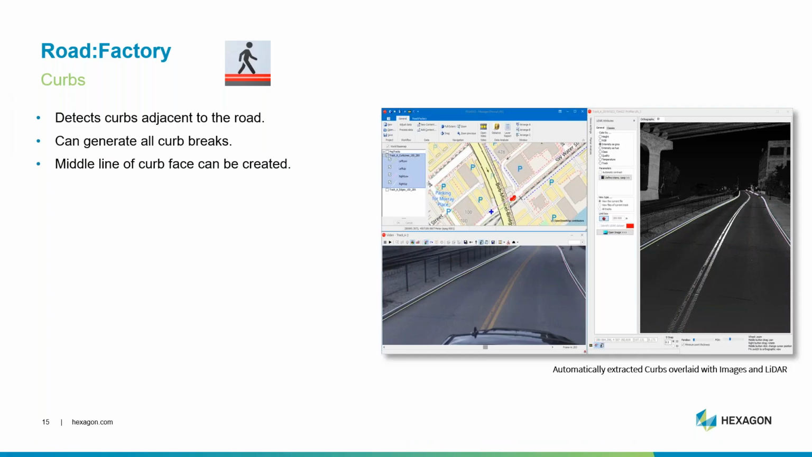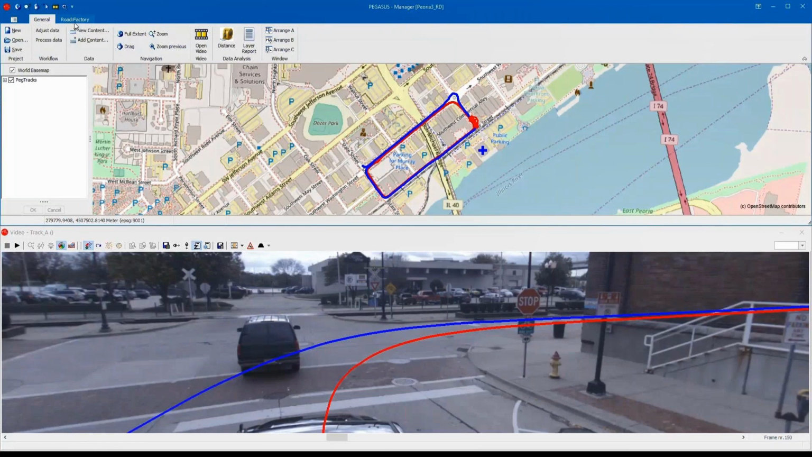Curbs can be generated with the new curbing tool. So the top and bottom of the curb and the curb middle line can also be delineated. These polylines are ready to be exported to CAD for production, or they could be included as break lines using the DTM tool that we looked at earlier. And here's an example of how that works.